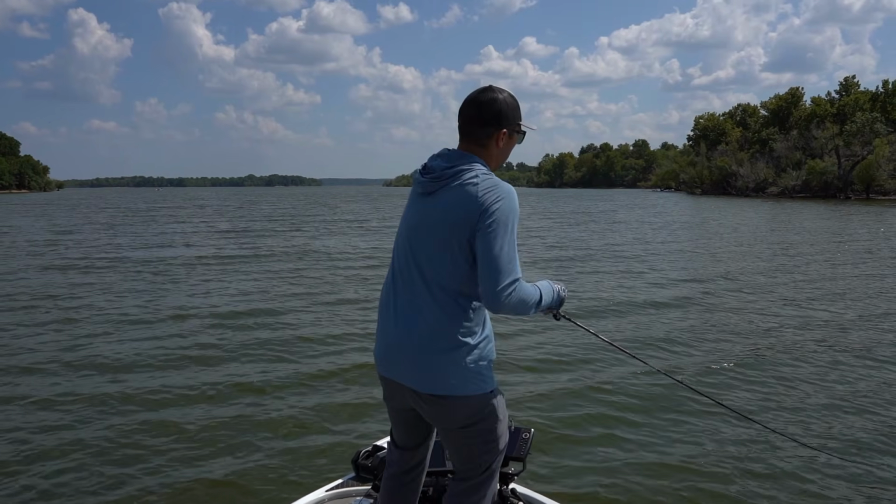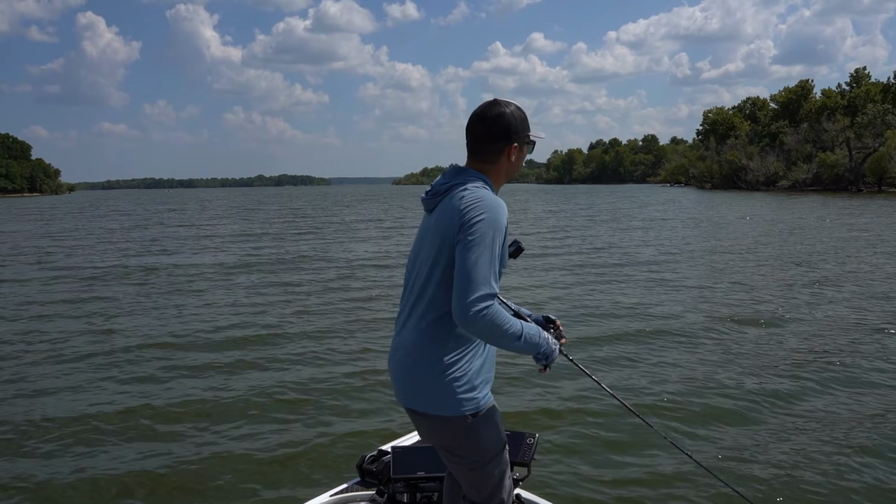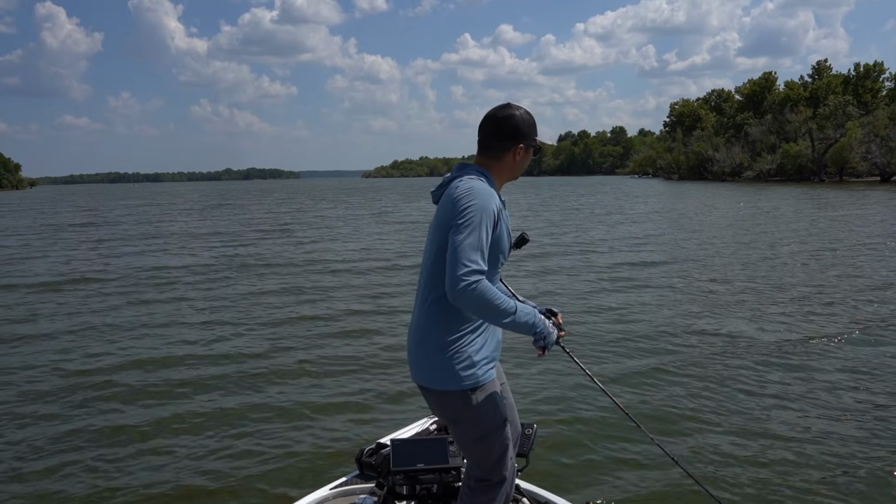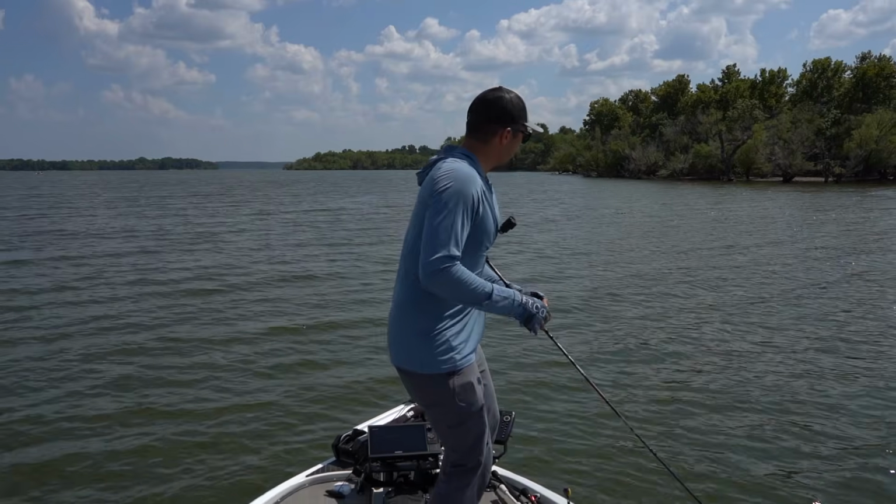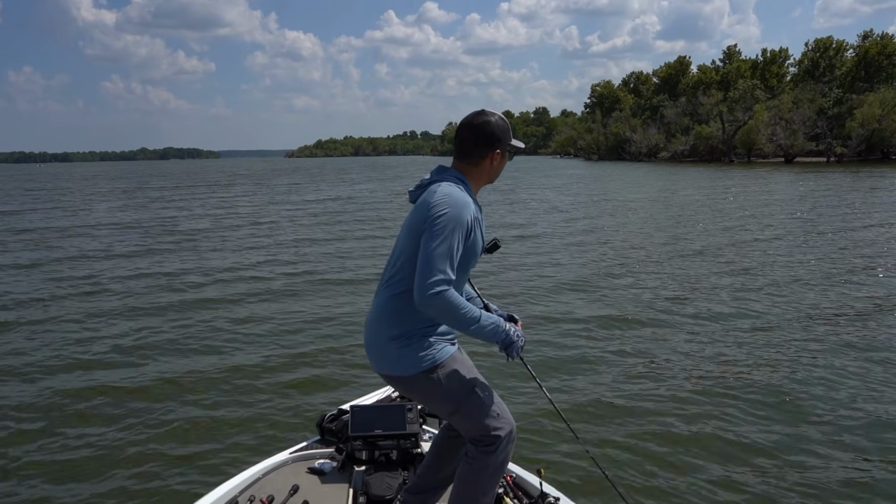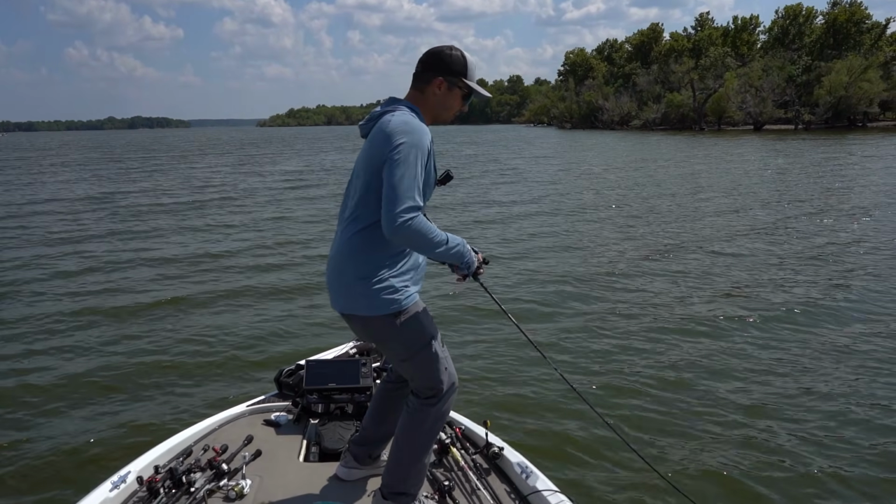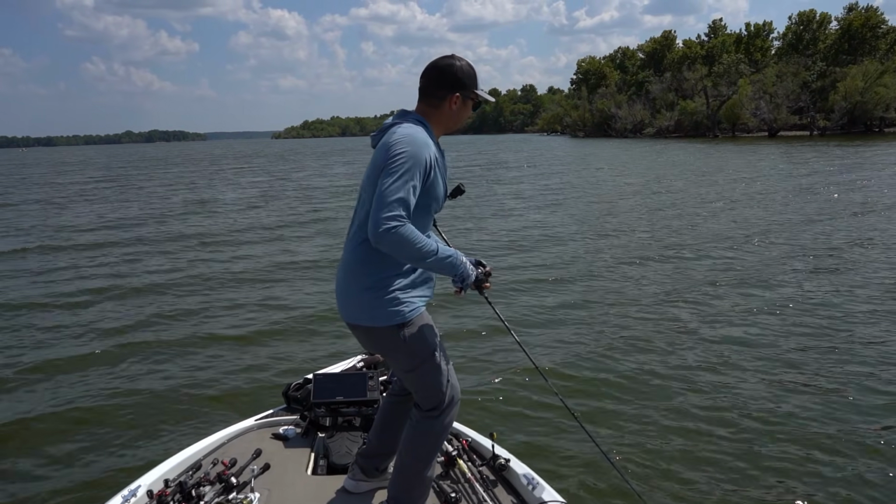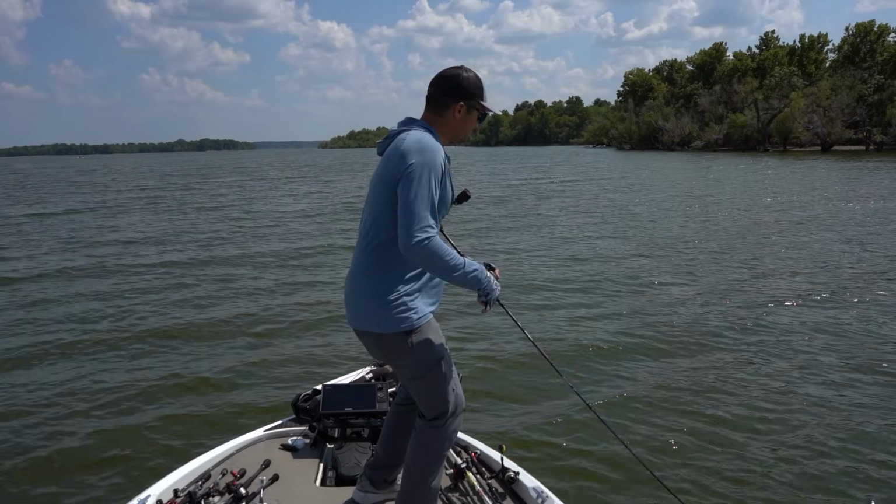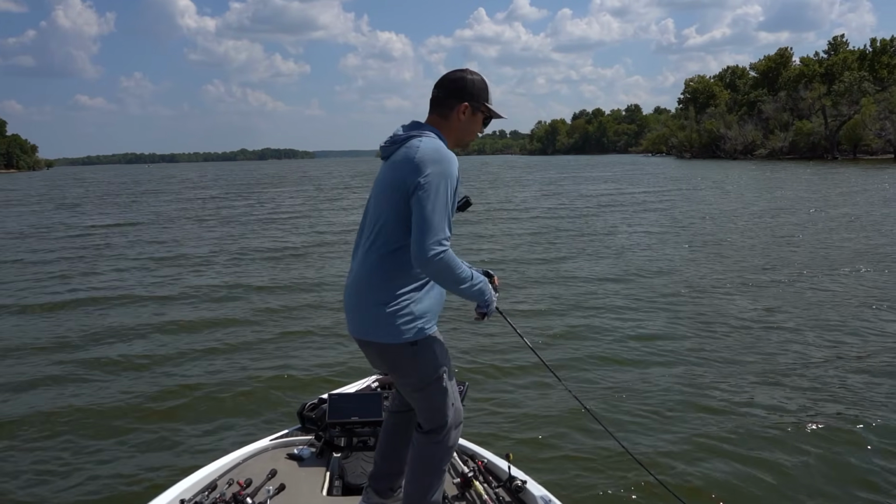Got him. Good one. They're just up on top of this point chasing shad. There's not really any brush or anything up there. I'm getting hung up in some brush piles close to the boat, but they're not in the brush. They're just up on top of this point. You can see them on the side imaging. I'm not even really seeing them on live scope. I can just see them on 360, and then when I side image this point, you could see them, but this is a good one.